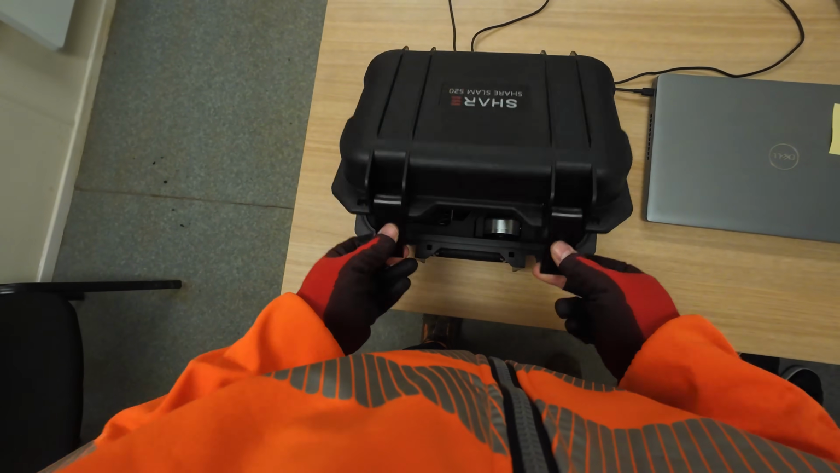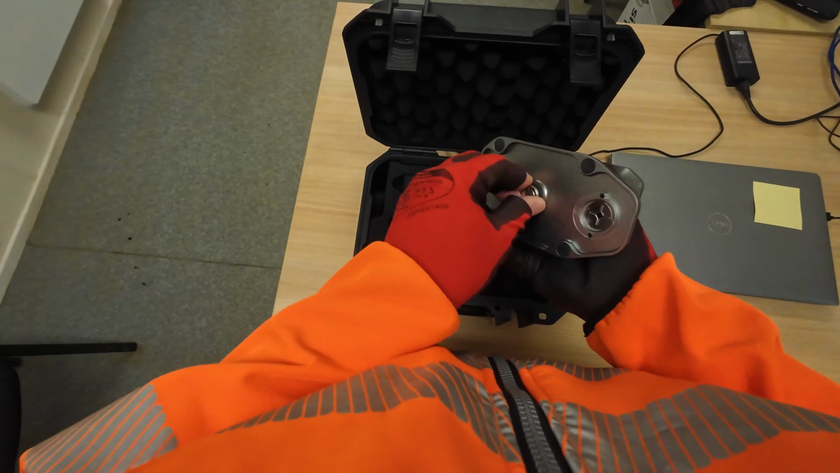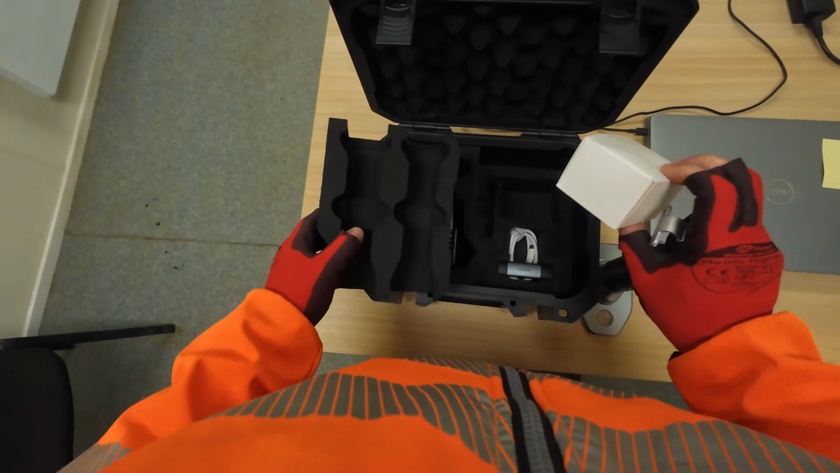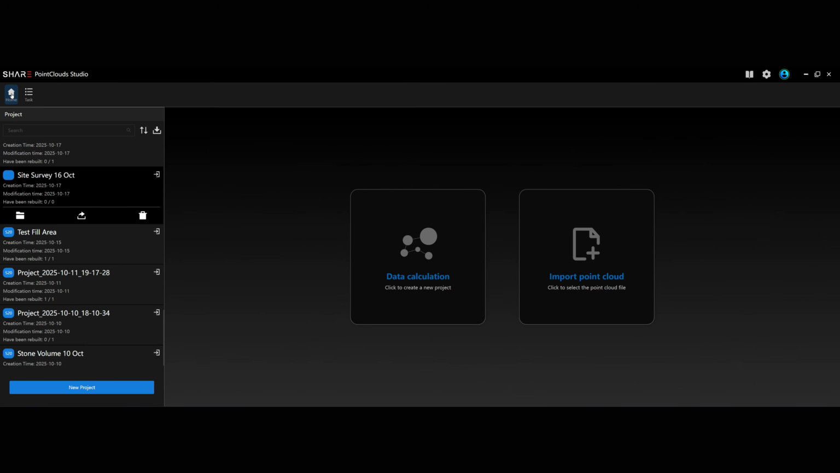In the box you will find everything you need to start scanning: the scanner itself, a battery handle, a 256 gig SanDisk SD card with adapter, a phone mount, and a fast charger with cable. And here is something nice: the Share Point Cloud Studio post-processing software is included for free.